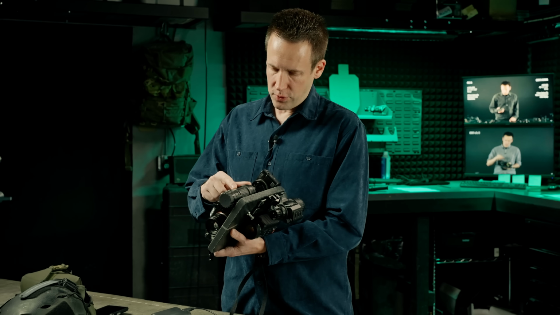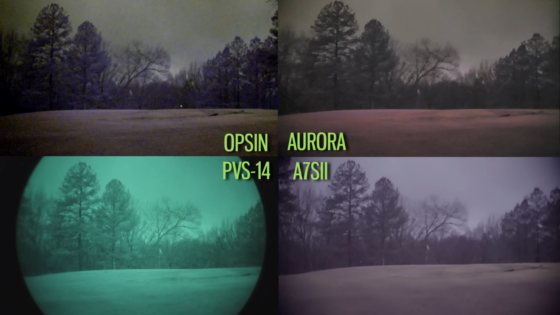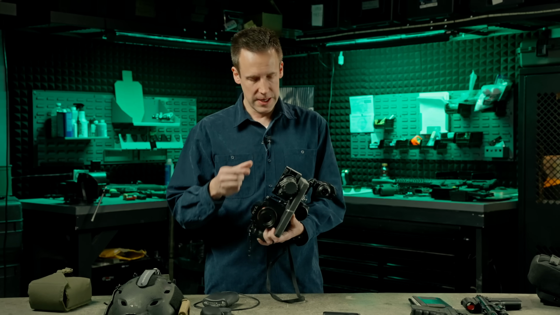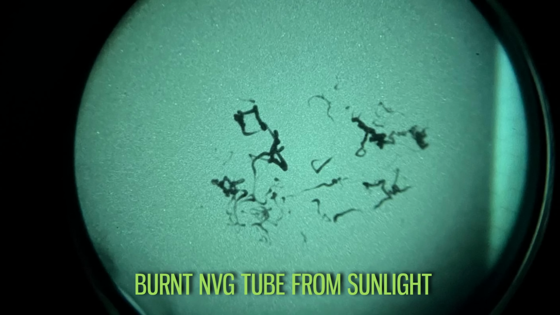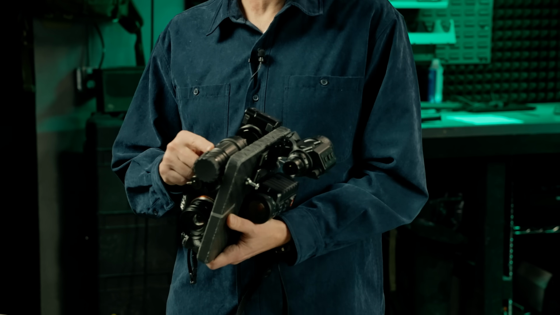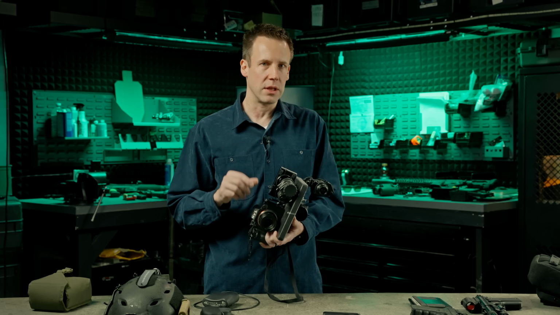So on the PVS-14, brighter environments are going to give you a much cleaner image. You're going to be able to see more data with your eye. But there's a significant downside to analog night vision tubes and bright lights. The tube inside is actually quite fragile. You can burn it by looking at too much light. And the newer tubes are more resilient. They're a little harder to burn than the others, but it is still something that you can totally cook and ruin by pointing at it too much light for too long.